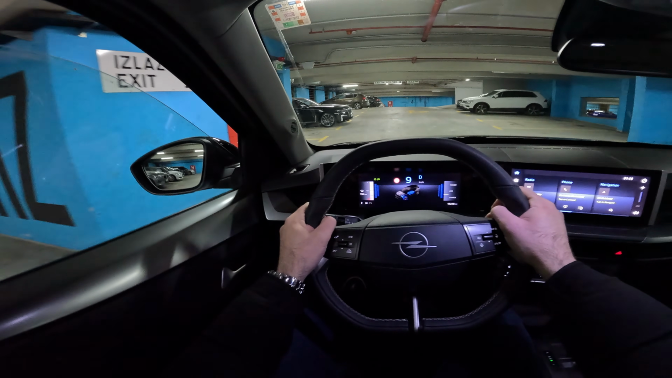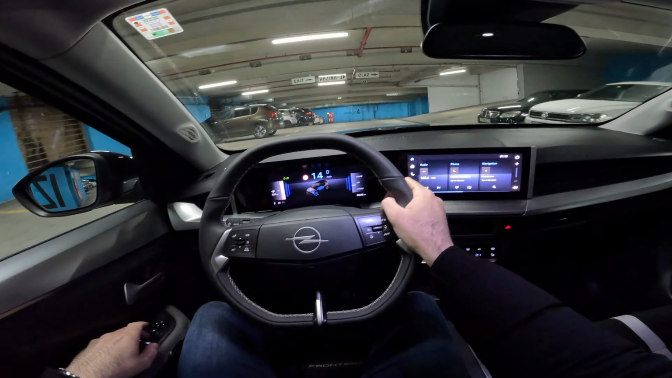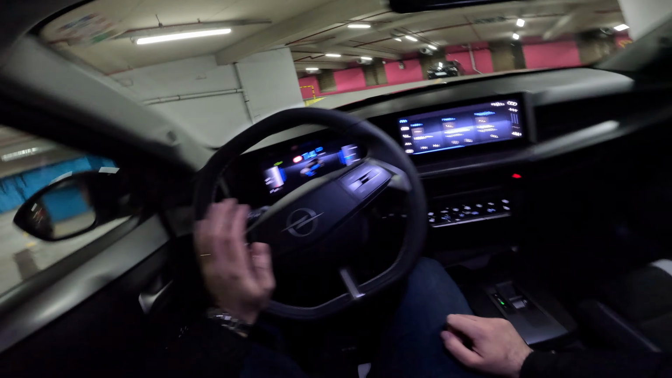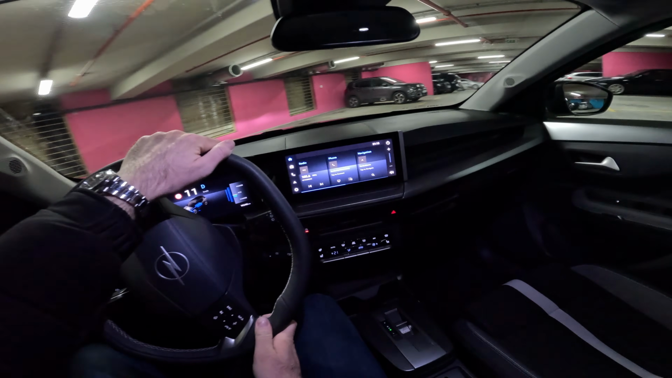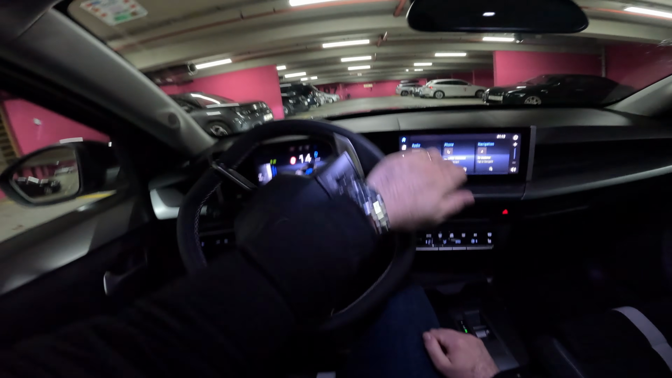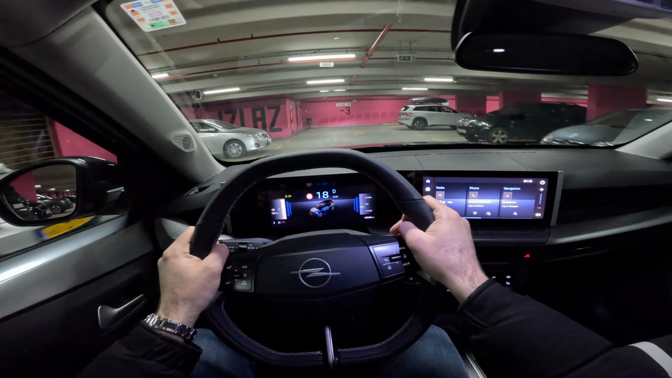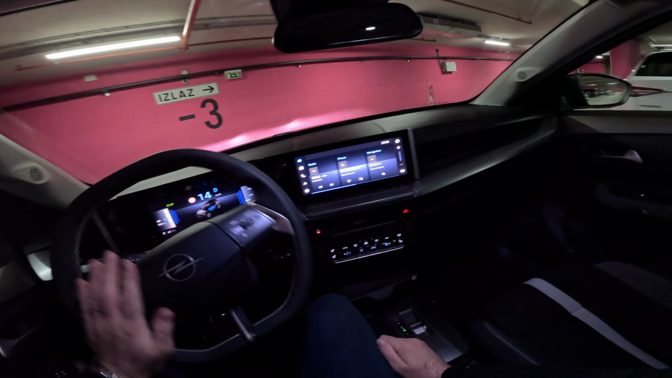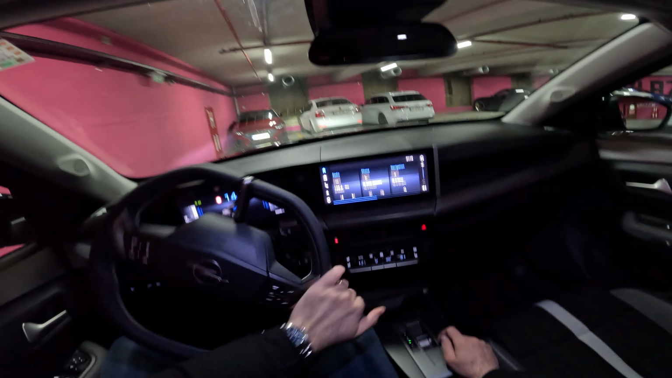Take a look and hear this. So let's start with the specs of the model in our video. It is the 48-volt hybrid 145. So it combines the 1.2-liter turbo petrol unit developed specifically for hybrid, then electric motor, 0.89 kilowatt-hour battery, electrified dual clutch transmission.